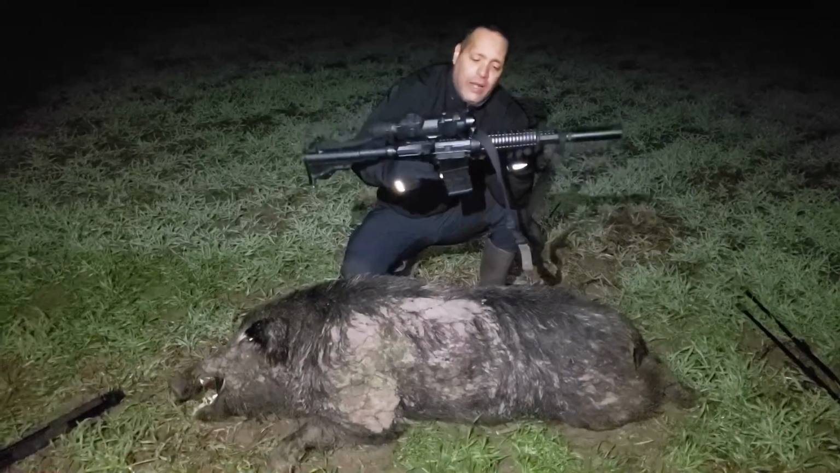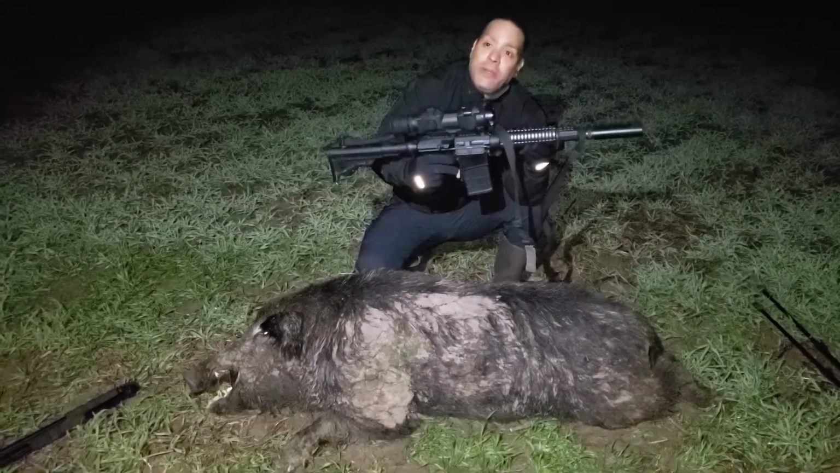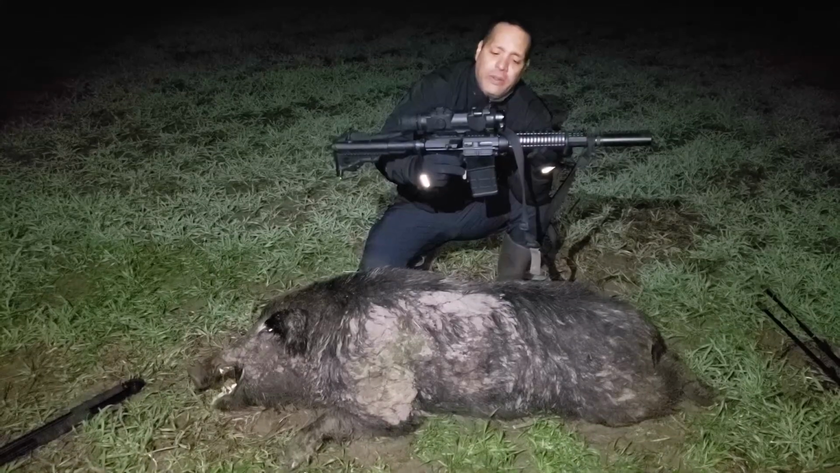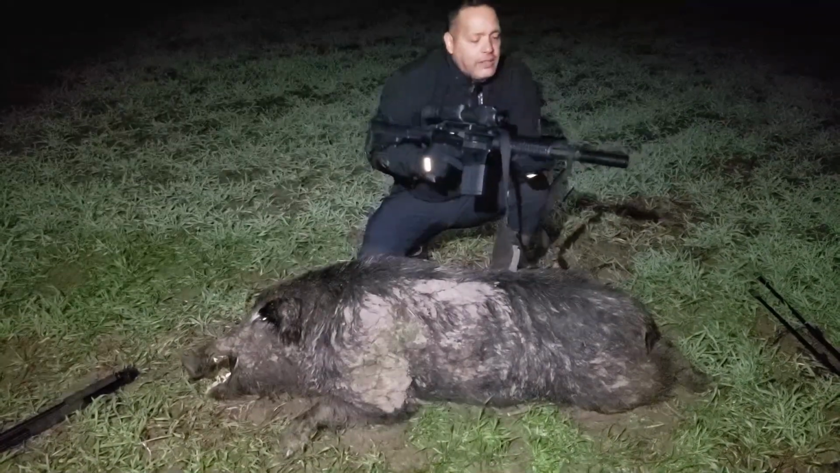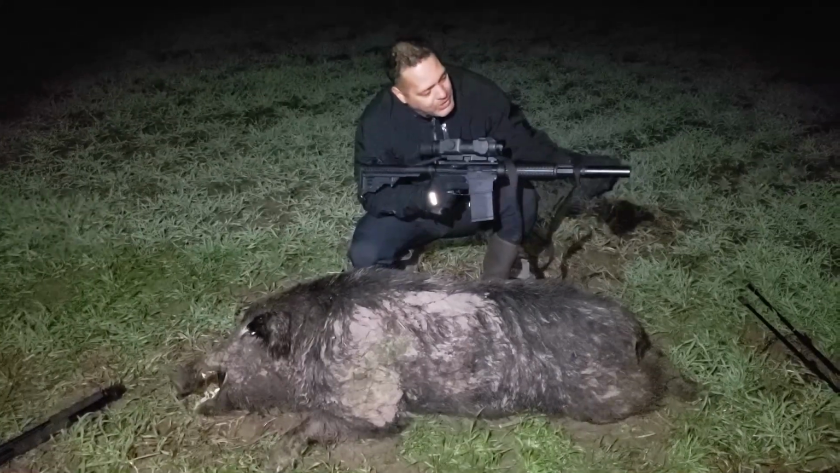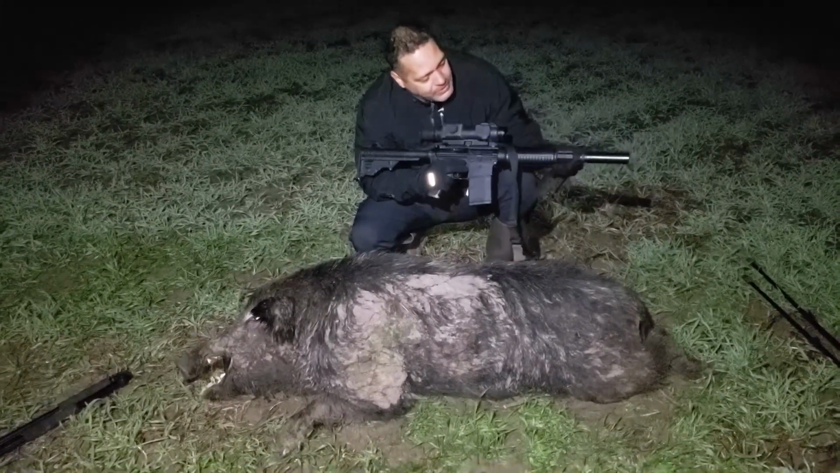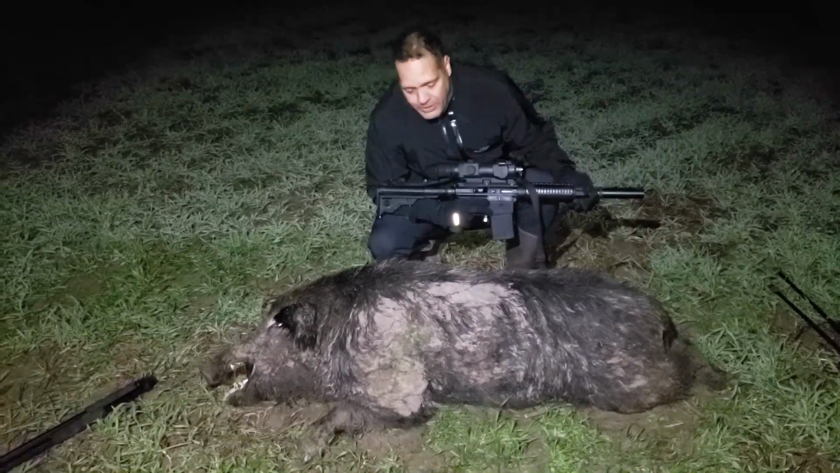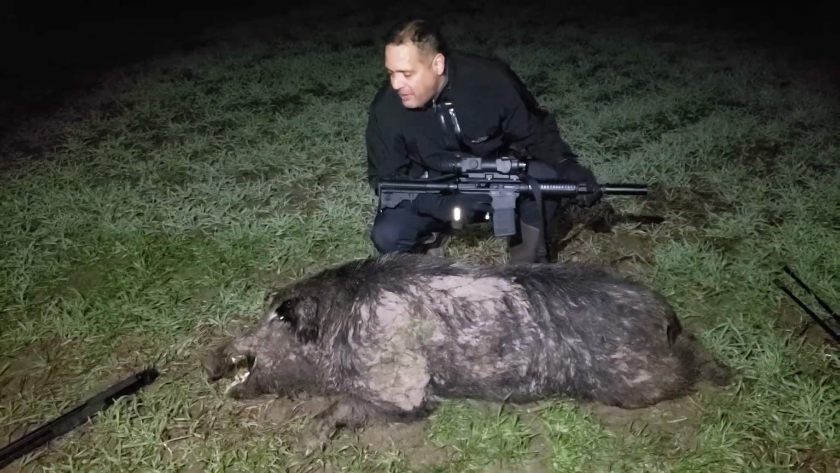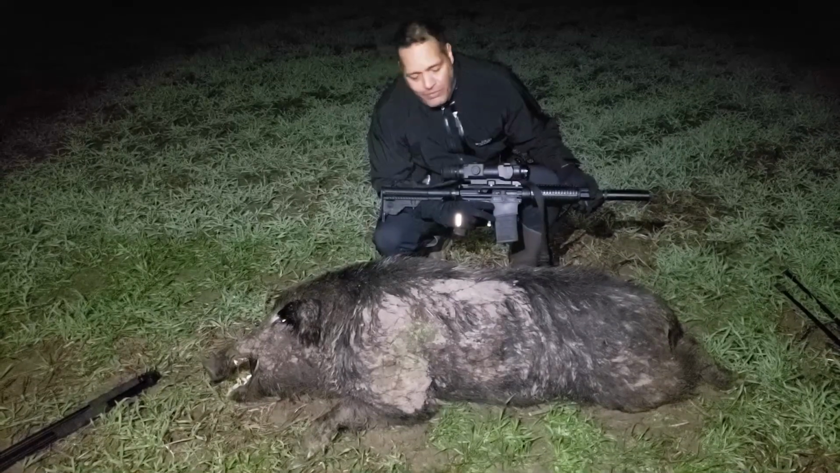Okay, excellent. That's the DPMS Oracle, with the 20 round magazine on that one. And you got something special, a suppressor with the nozzle. Nice. So you guys can see that. It's a beautiful weapon. And I got to shoot it, and I got to hunt this thing down, and help out the farmer.